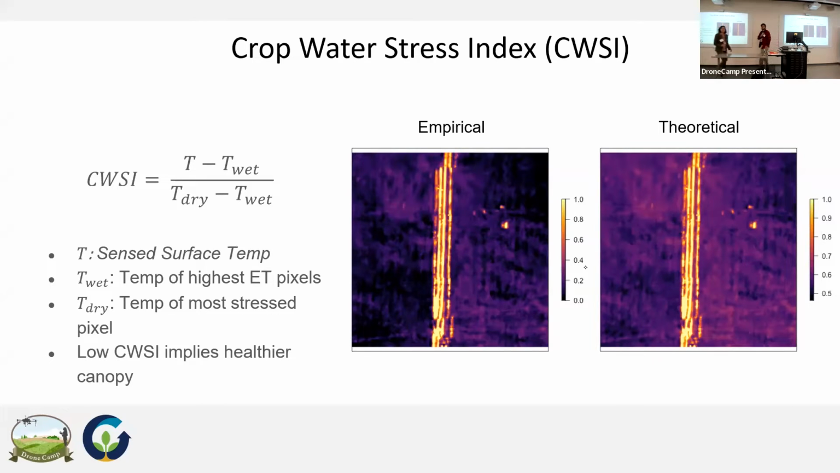Oh, yeah. What was your name? Oh my gosh, hi Brandon. Brandon is an amazing graduate student at UC Davis, using the crop water stress index in almonds. And he just brought up that it's tricky because there are a lot of different terms. It looks like a very innocent equation, but if you get into each of these variables, it turns into a whole thing. Mark, do you want to share your experience?